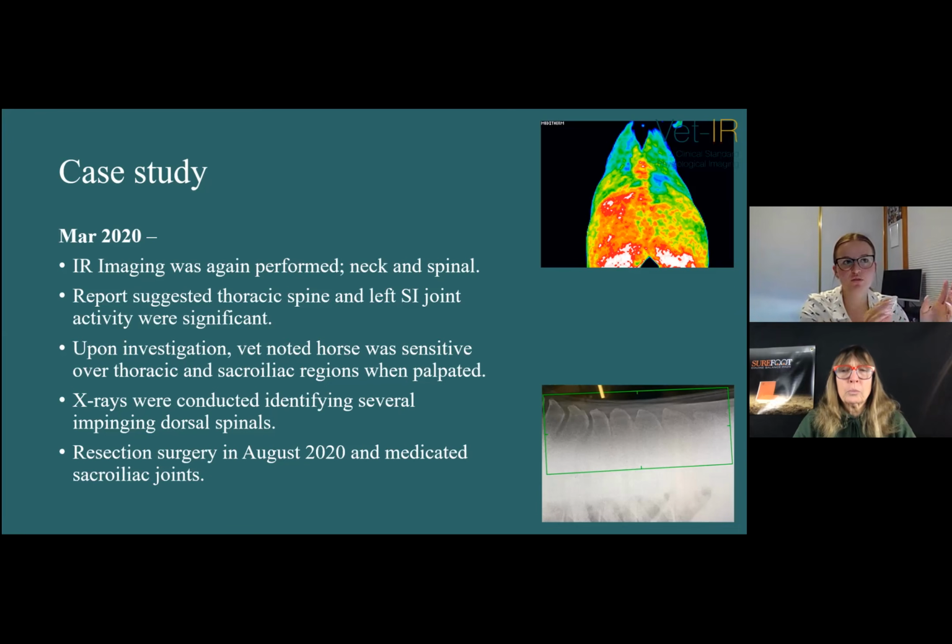I'll go through a bit more about the images later on. But obviously there is an asymmetry, and you can see on the left side that over the SI joint it's quite high up in temperature.